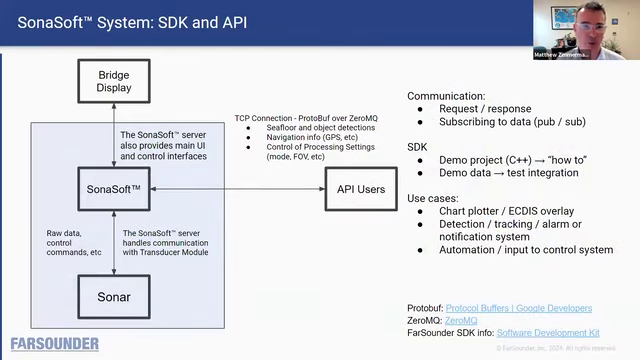It's available over the network, and it's basically giving you access to all of the 3D information that goes into our user interface display. Our software, which we call SonarSoft, runs on a PC, and it provides all of the sonar processing to create our images, the user interface display when appropriate, and also a network interface basically acting as a server. So we have an API that we publish and make available to our users.